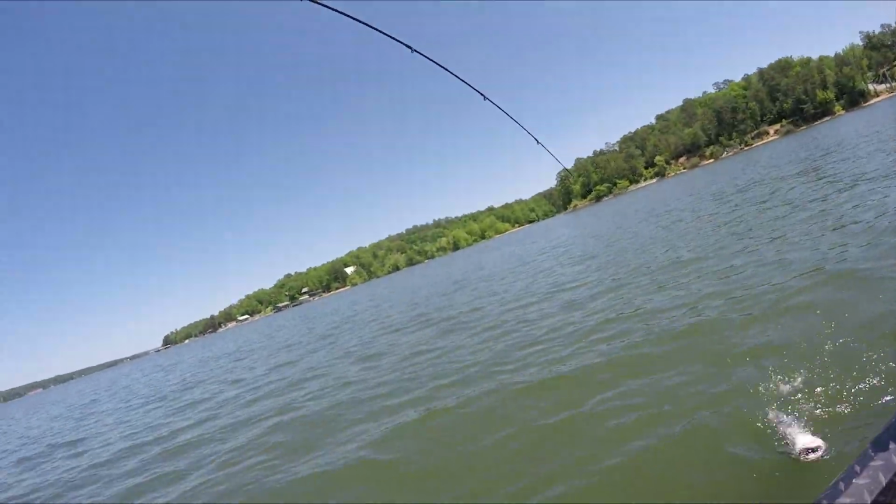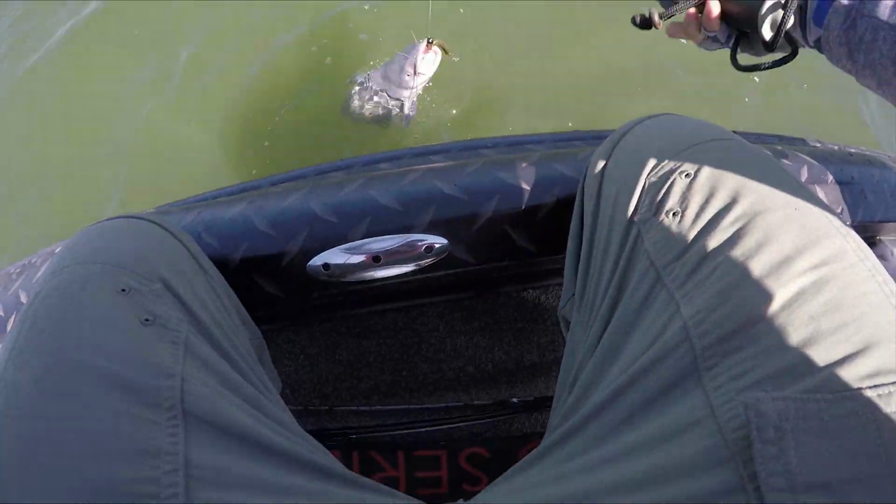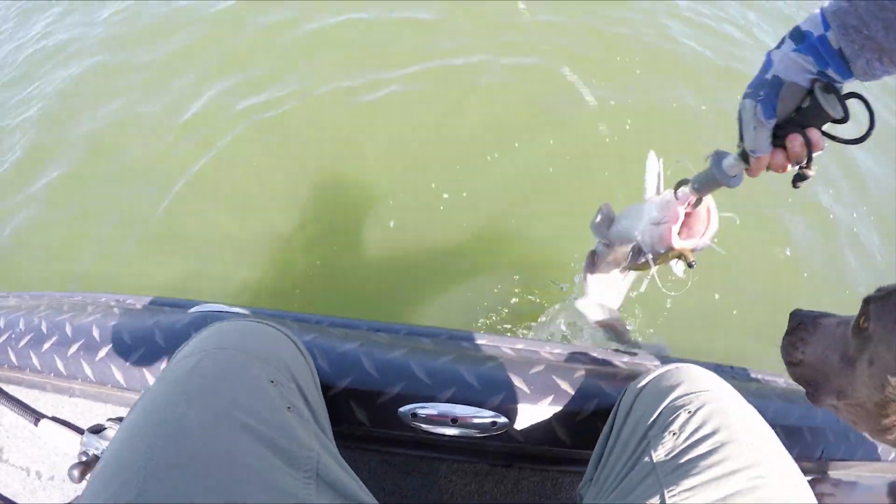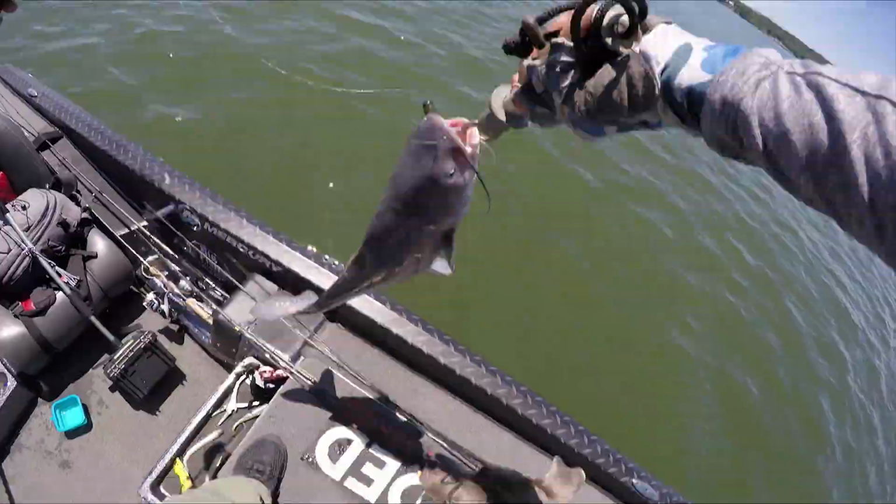Big old catfish. See all the slime on the line? I want my jig head back.